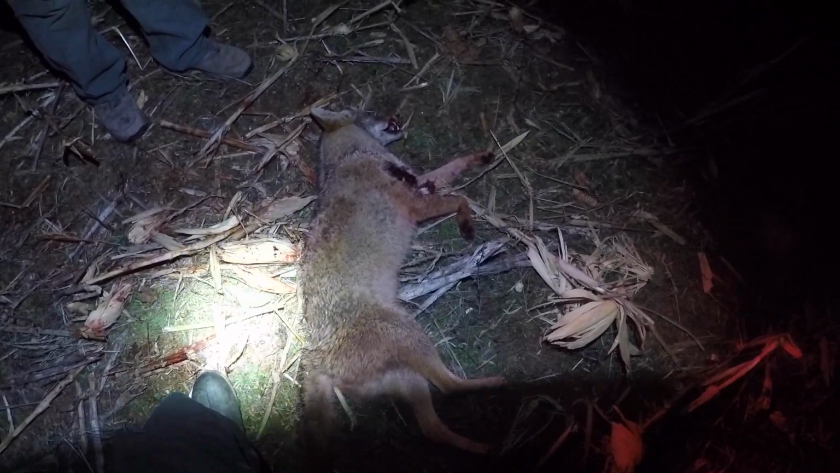It's amazing how tough these coyotes are, man. If they come up on this next knoll trail, I might try to shoot my dog in the back.